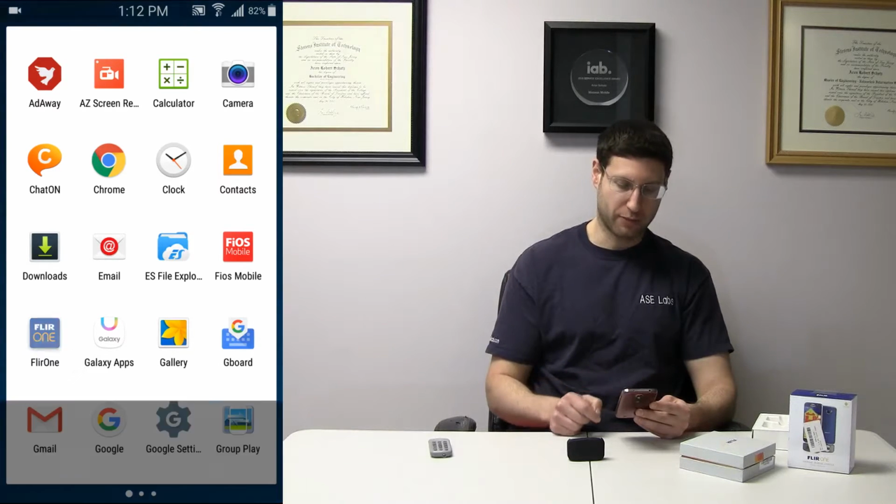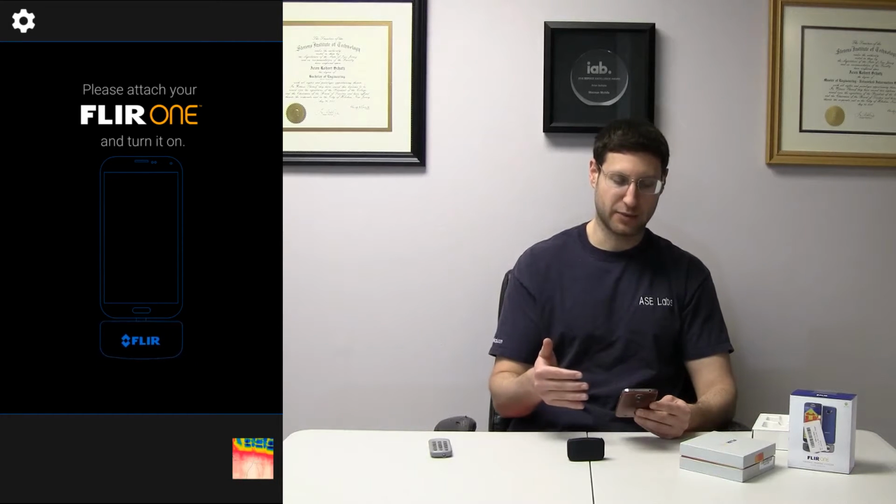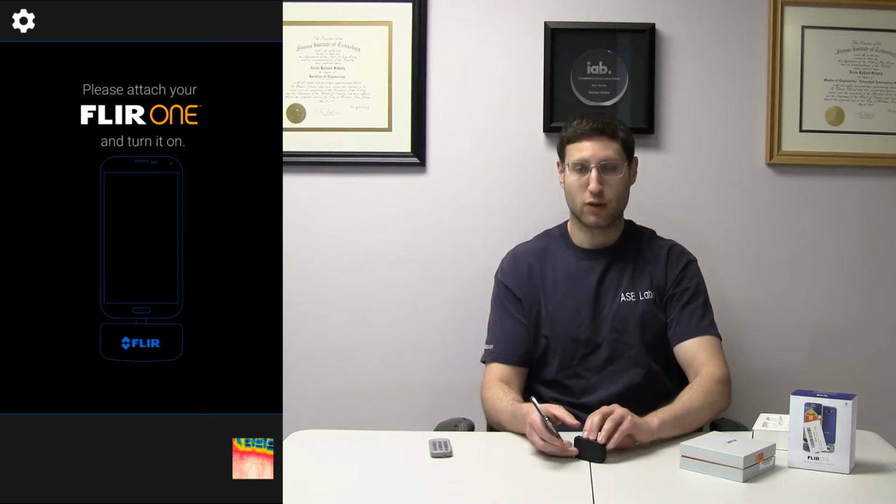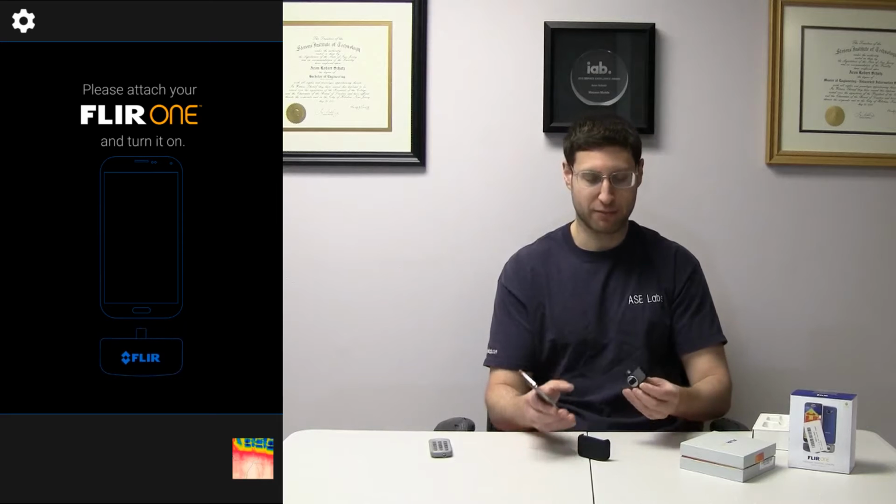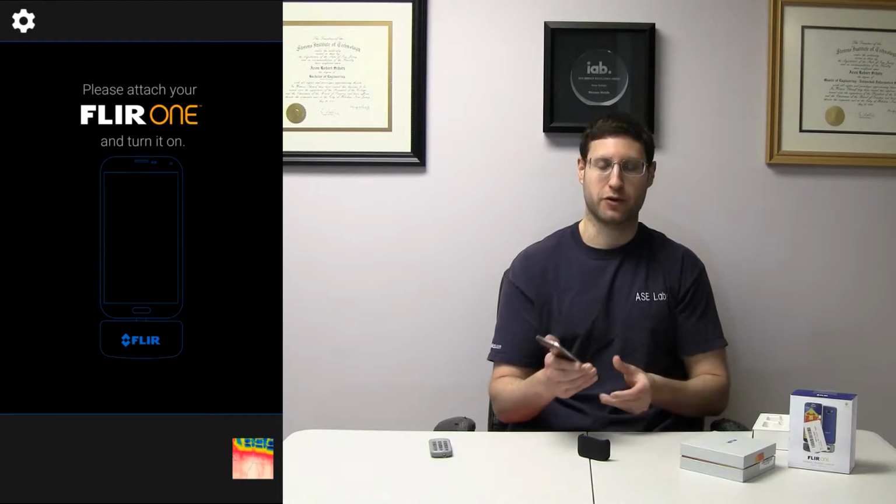So we're going to open the FLIR 1 application, and you can see that it's basically telling me, okay, please attach your FLIR 1 and turn it on. So let's do that. Once you do this the first time, it'll actually ask you, do you want to start this application all the time when you plug this in? And then you could just do that, and it works. So I don't actually have to turn the application on first. I can plug this in, turn it on, and it's good to go.